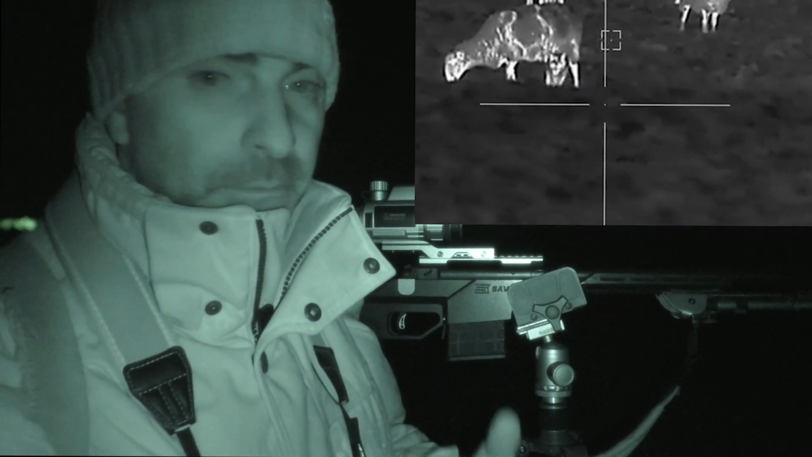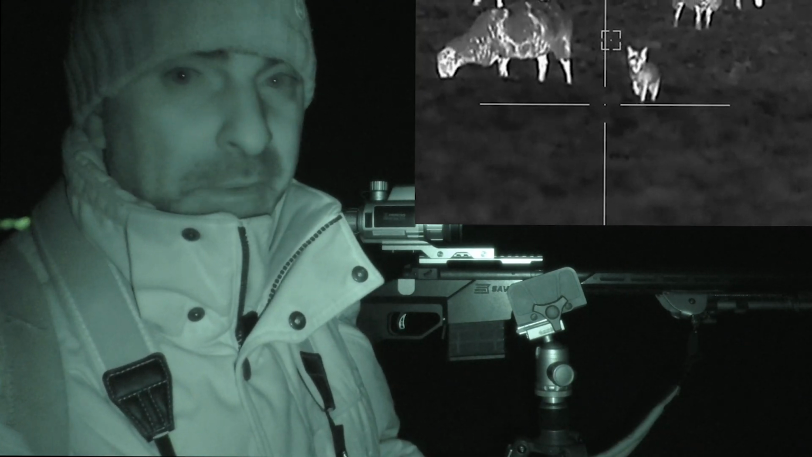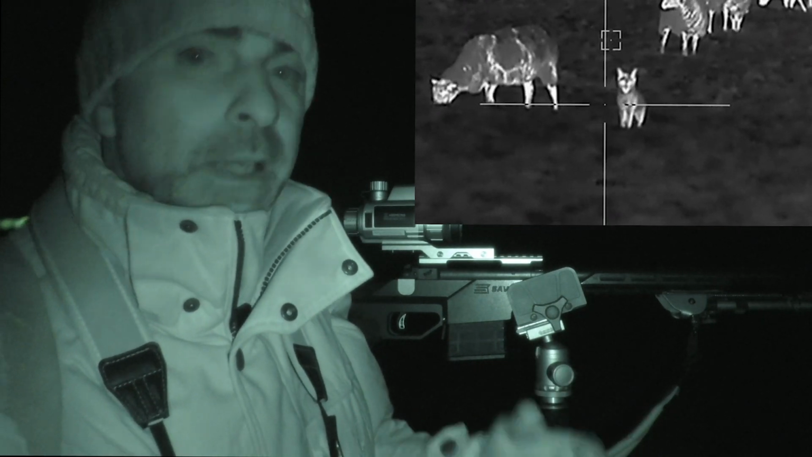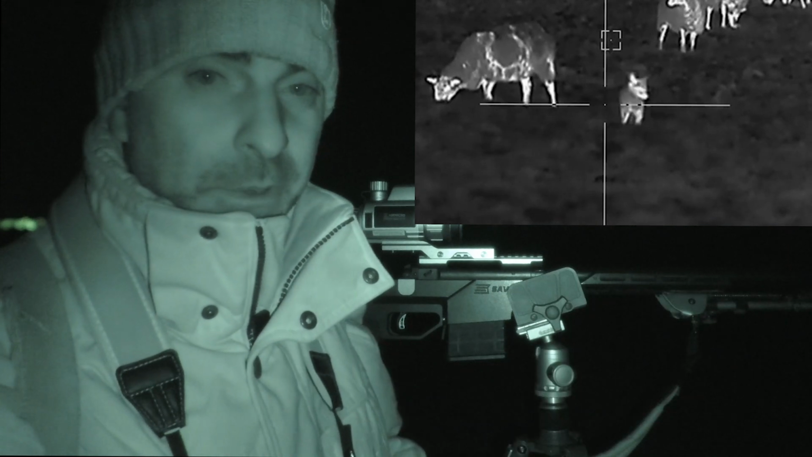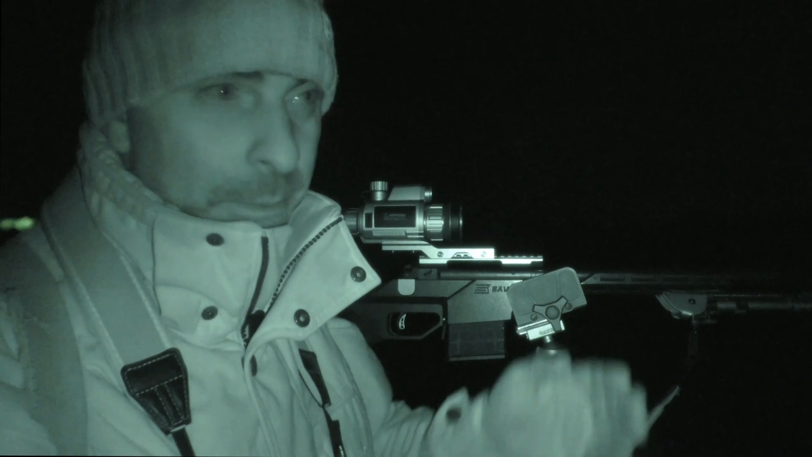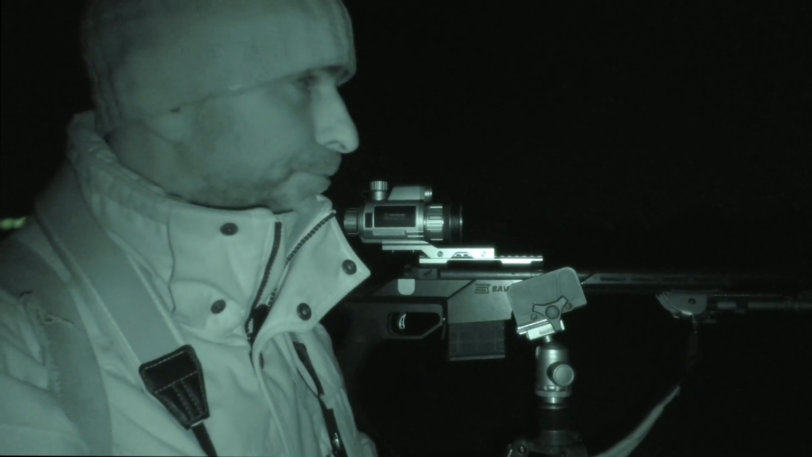Now I very nearly lost him then, because he came right into probably about 50 yards, but I couldn't get a shot because he was stood right by the sheep. And as he stopped, I was waiting for him to come clear of the sheep, and I just saw him start sniffing the air, and he obviously got wind of me, and then he decided he had enough, so he started trotting right across the field.